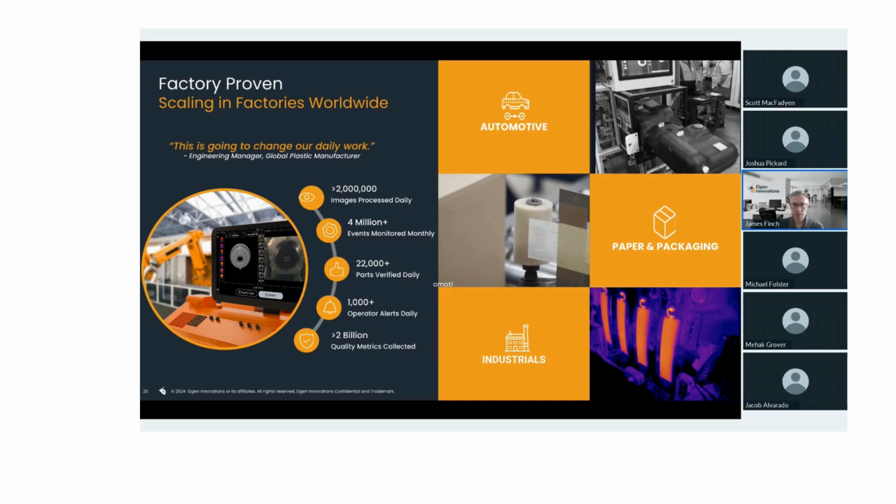So the same technology can be utilized in a lot of different verticals. And you can see here on the left-hand side the sheer volume of images that we process on a daily basis, and this number is actually low. I think we're in the 3 to 4 million range now.